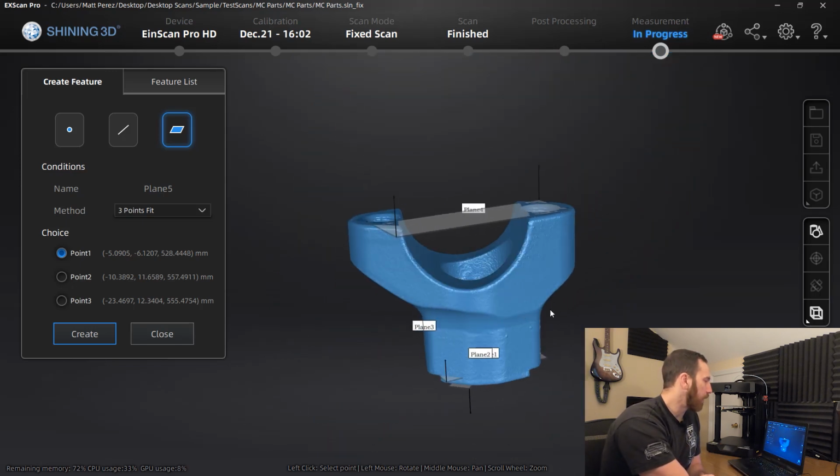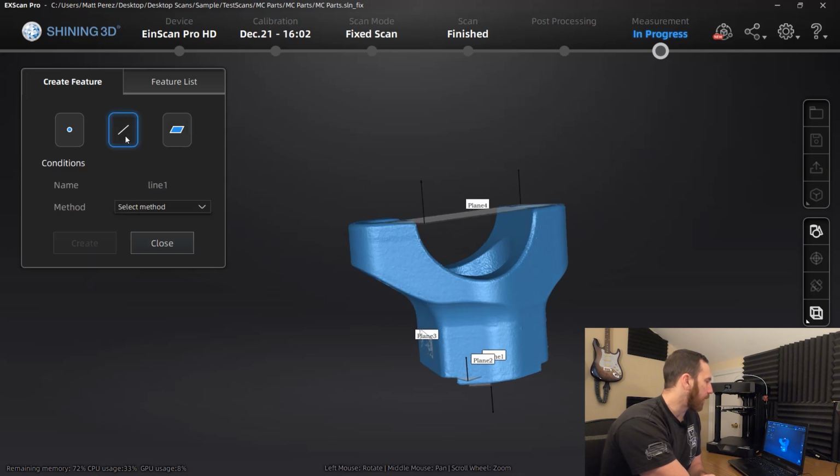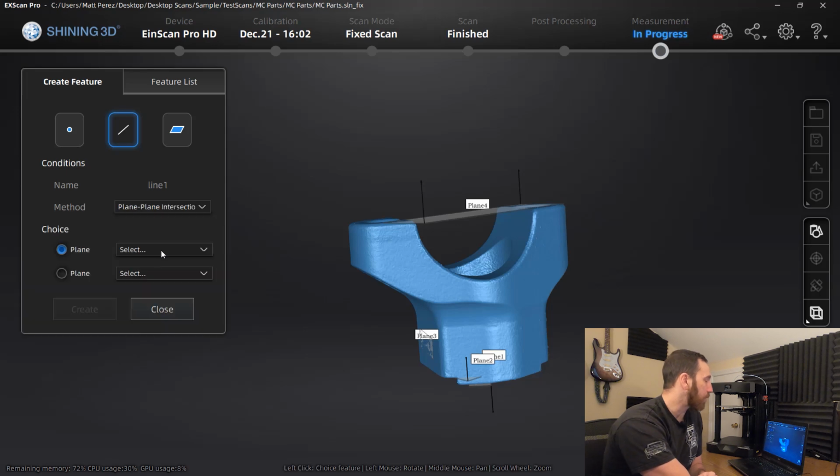Now, if we move on to a line, the plane is going to define normal z when we set up our coordinate system. The line is generally going to define the x direction or the y direction. What we're going to do is we can either select 2 points, which is going to be just visually picking points on the mesh to define a line, or we can use a plane-plane intersection.